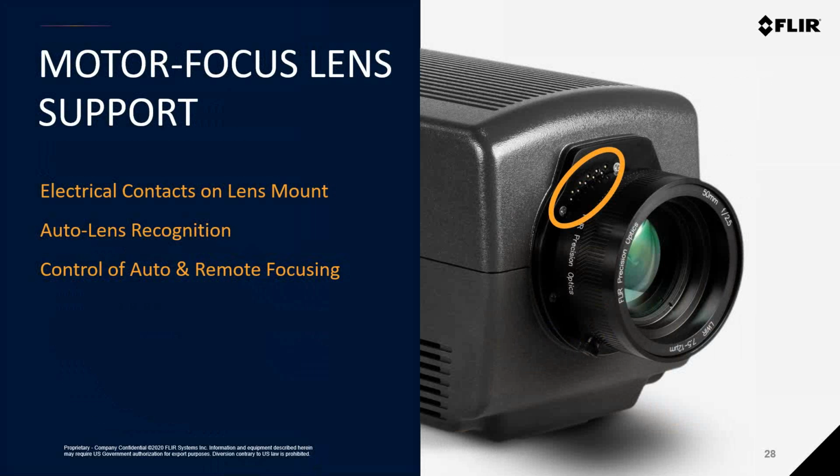The new 8580 cameras will also support, like I mentioned, the new motor focus lenses we released along with these cameras. The standard 4-tab HDC lens mounts you find on the cooled A and X series cameras from FLIR have really been updated on the A8580 cameras to include electrical contacts similar to what we have on the FLIR handheld camera systems today. This allows the camera actually to automatically recognize the lens that's being installed on the camera, which ensures that the correct calibration files are being used.